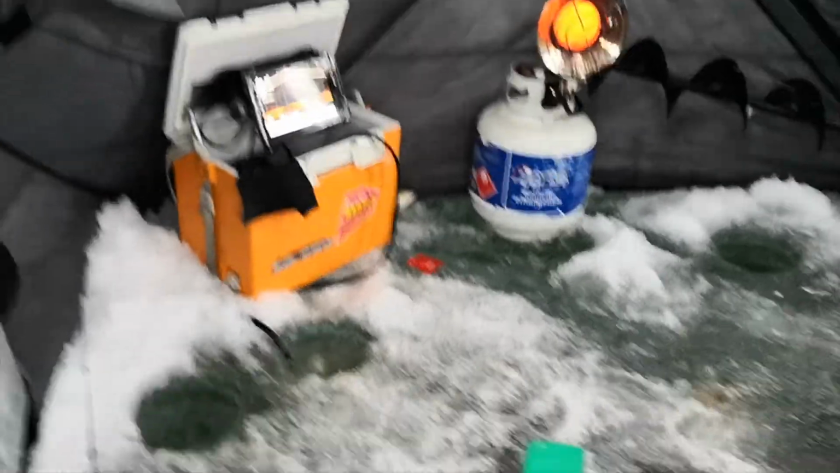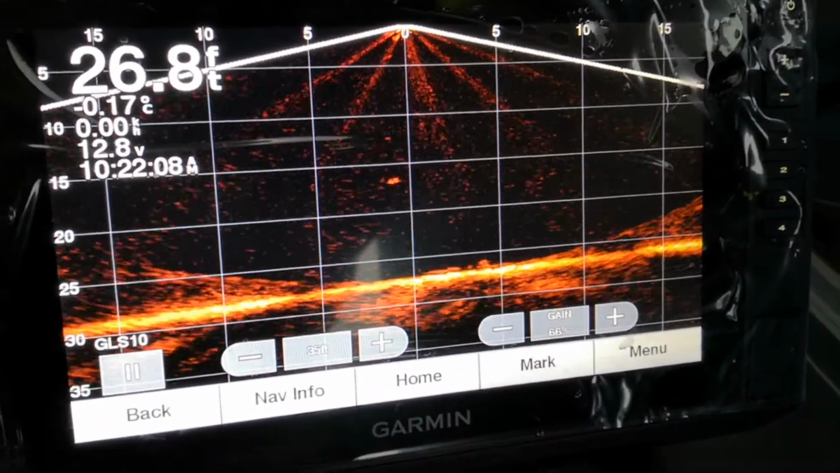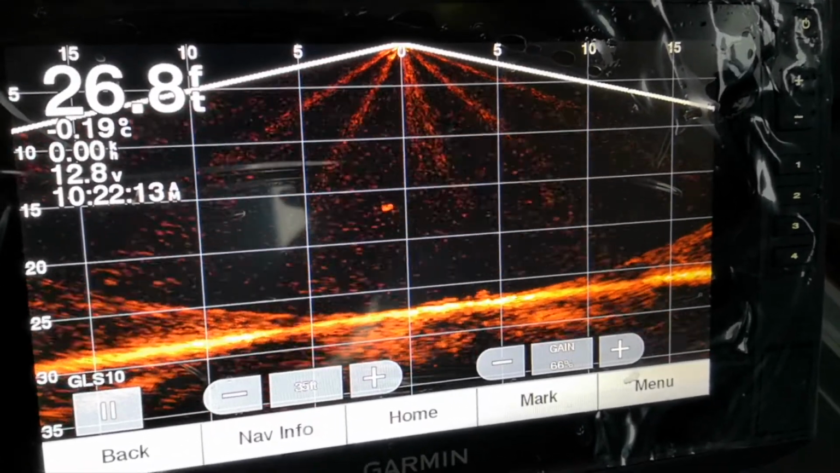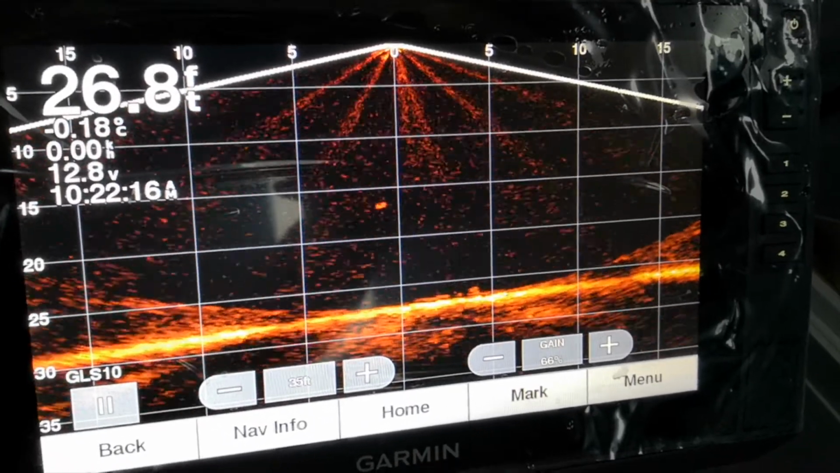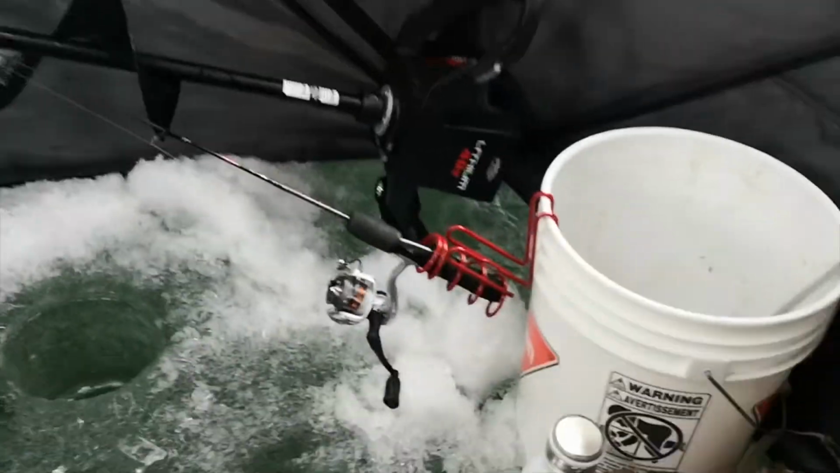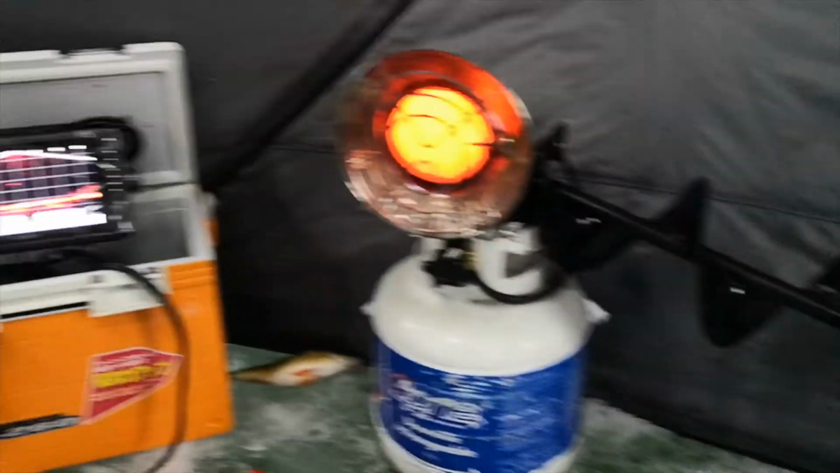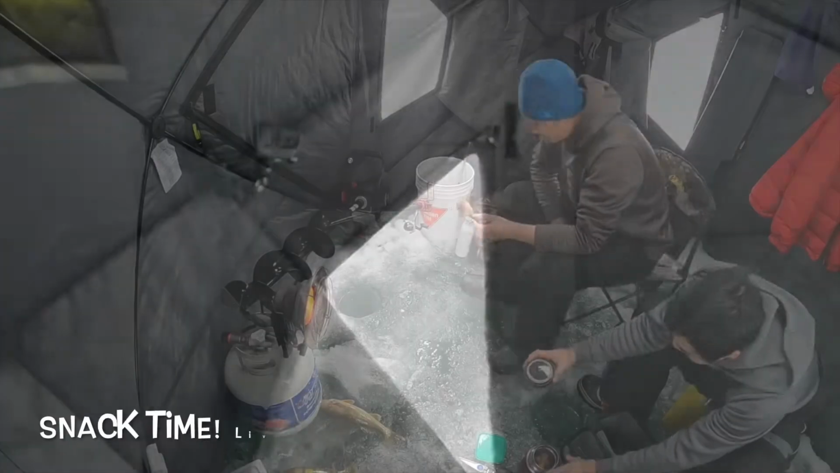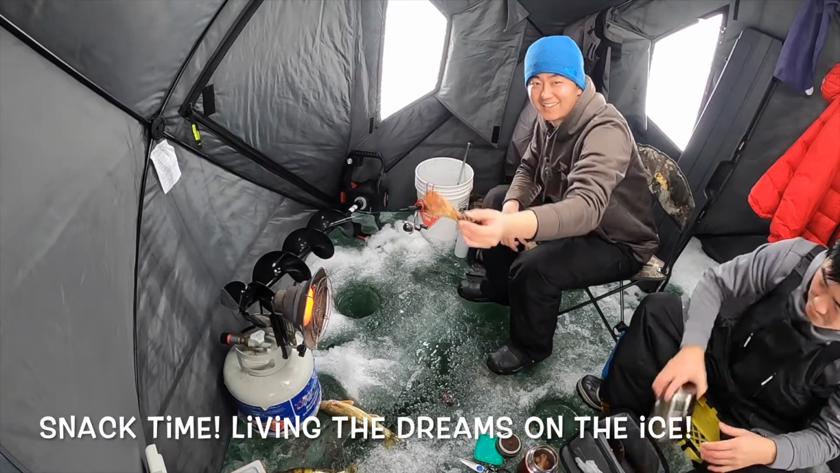I'm sitting here, got a few hoses, heater on. Most important, we got that LiveScope going. This thing is an absolute beast. Such a cheat code. Got my auger sitting inside, babying it. Yeah, I got my rod hanging here down the hole, looking at the LiveScope. Pretty dialed.